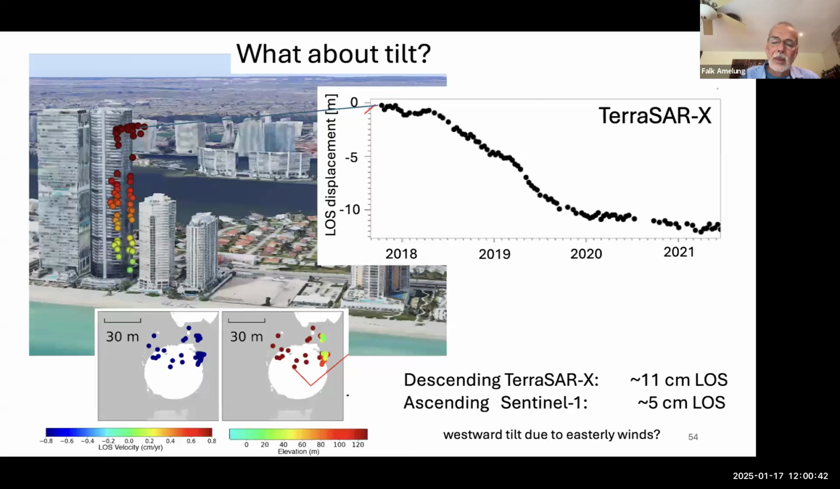So this is now from descending satellite images. In this case, the satellite looks from the coast. Earlier, what I showed was from ascending satellite images. The satellite looks from the different side. So a possible explanation: for a pixel near the roof, 11 centimeters in descending, 5 centimeters in ascending.